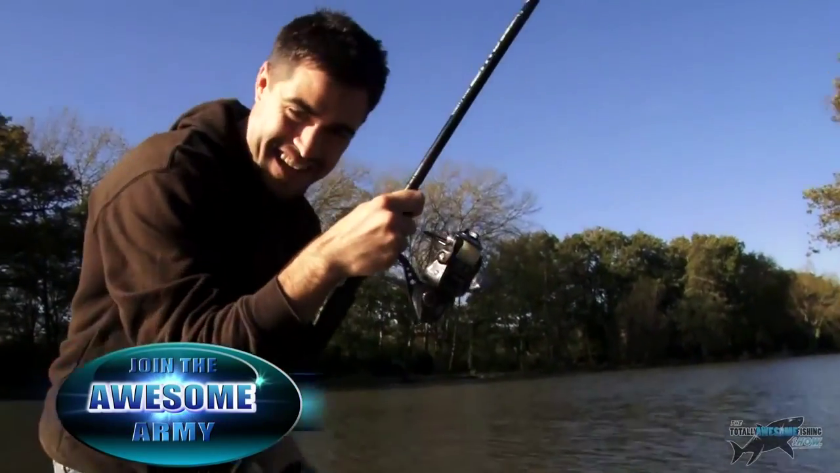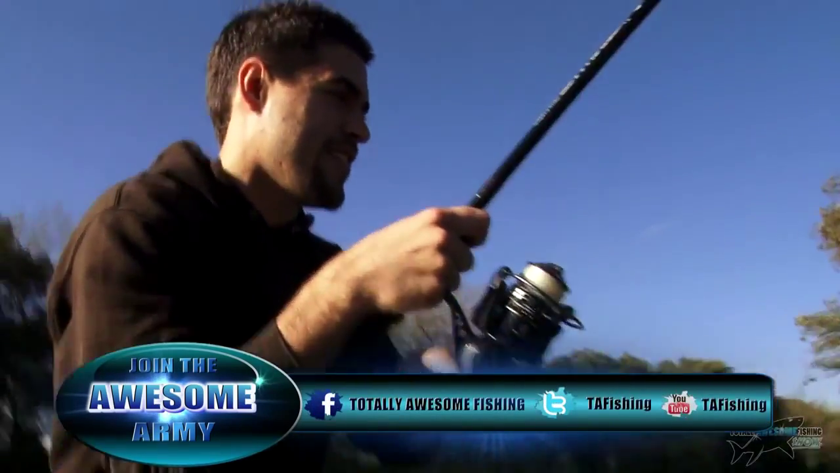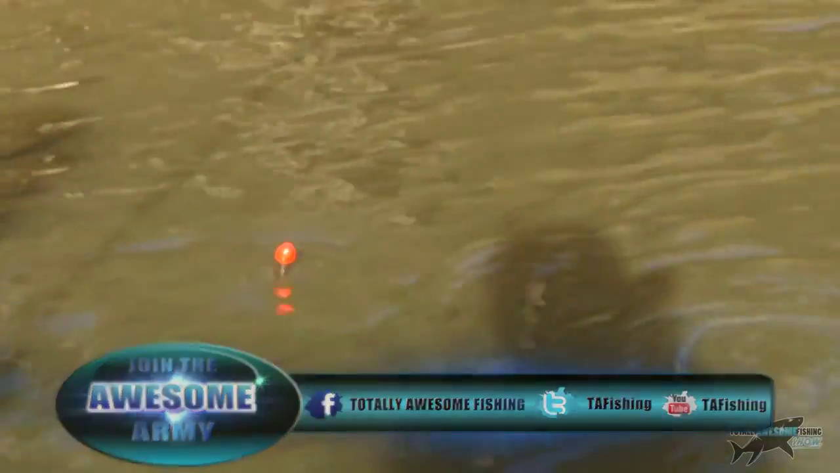Where's the net? We've got nothing organised. I want to see what it is. There's the float, guys. There's the float. Something's definitely on there. What is this fish? Could it be a Zander? Well, not that easy, surely. Oh, give me the... I've got no net.